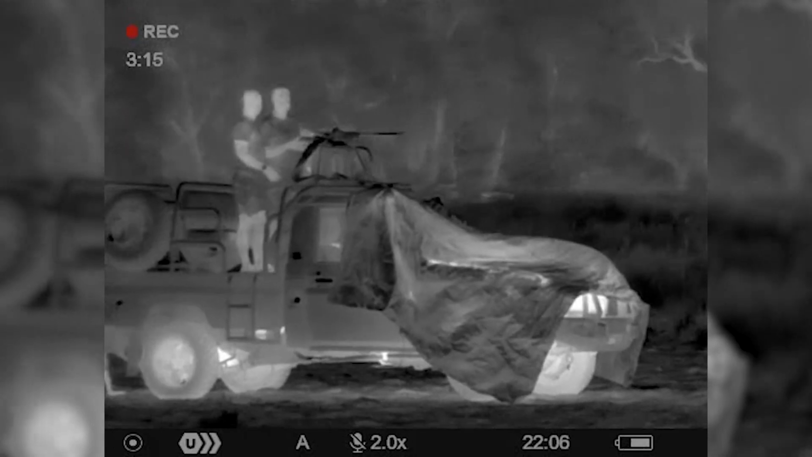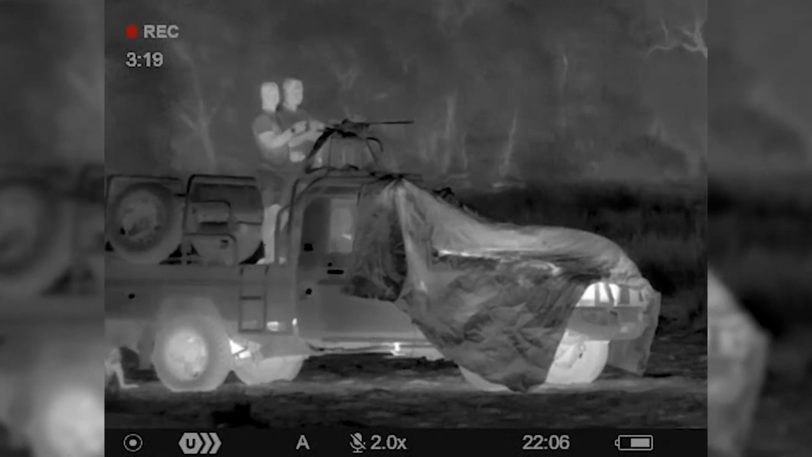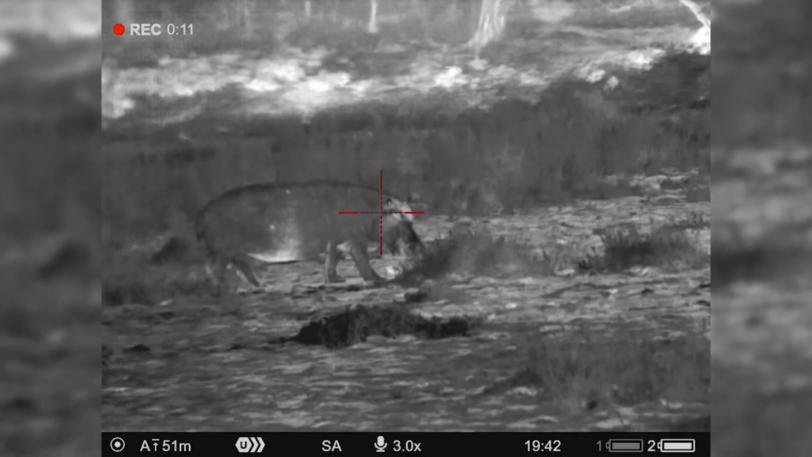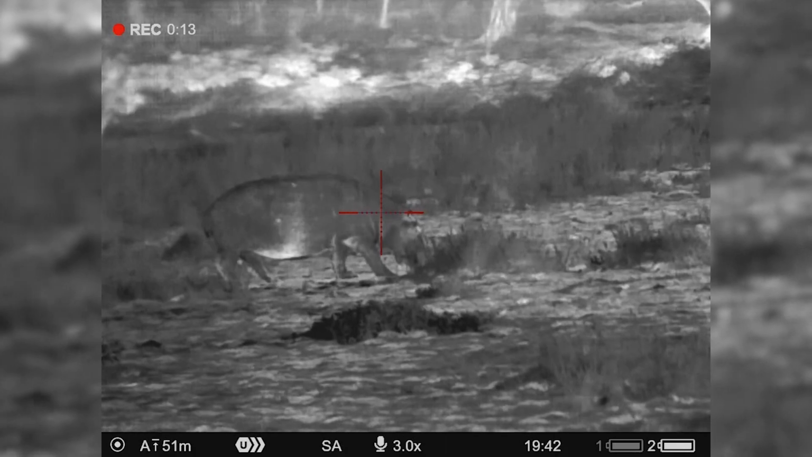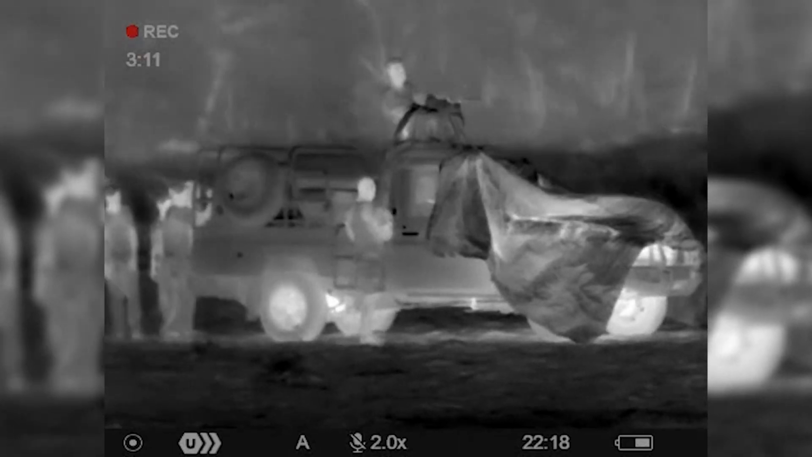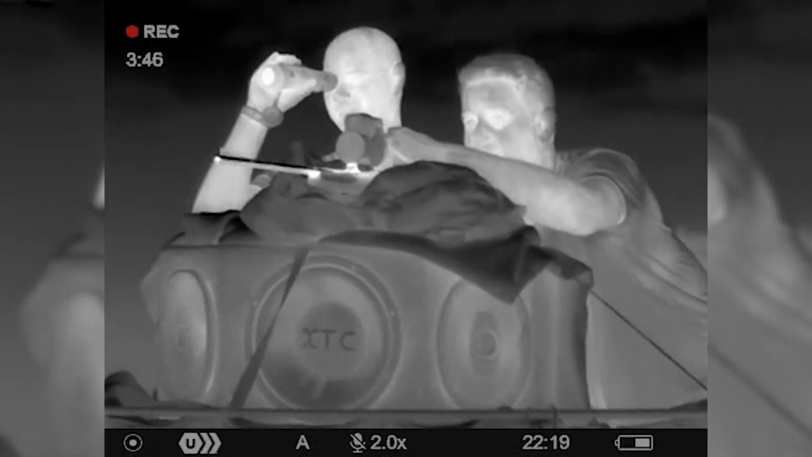On this trip, I was introduced to the Pulsar products. It's a game changer. They are so easy to use. Within 15, 20 seconds, I was able to understand how to use it. The sight picture was clear. It was easy for us to sight it in on the weapon, and it made night hunting just that much more fun. I've done a lot of night hunting, never with a product like that, but I'll be buying one of those for sure. I'll tell you, 10 o'clock, 2 o'clock, 3 o'clock.